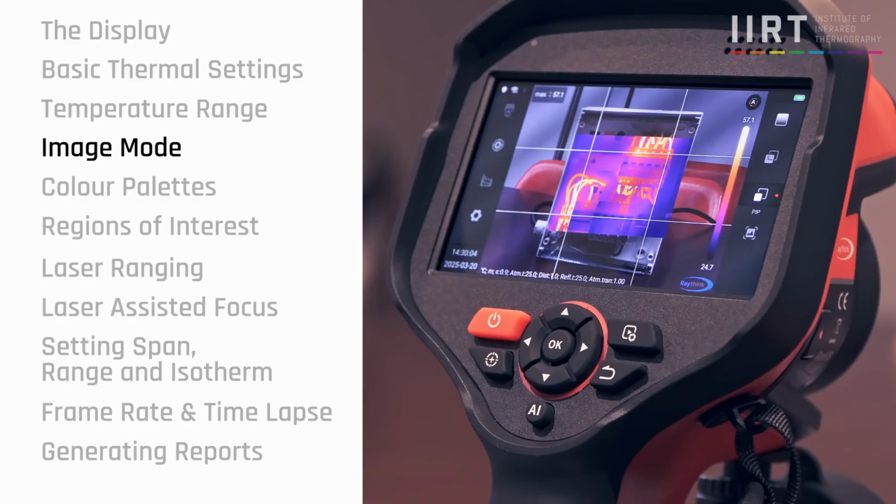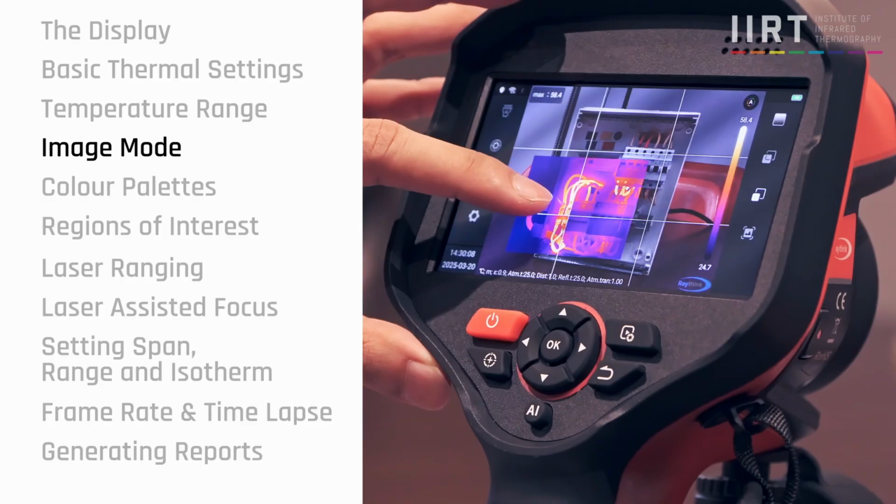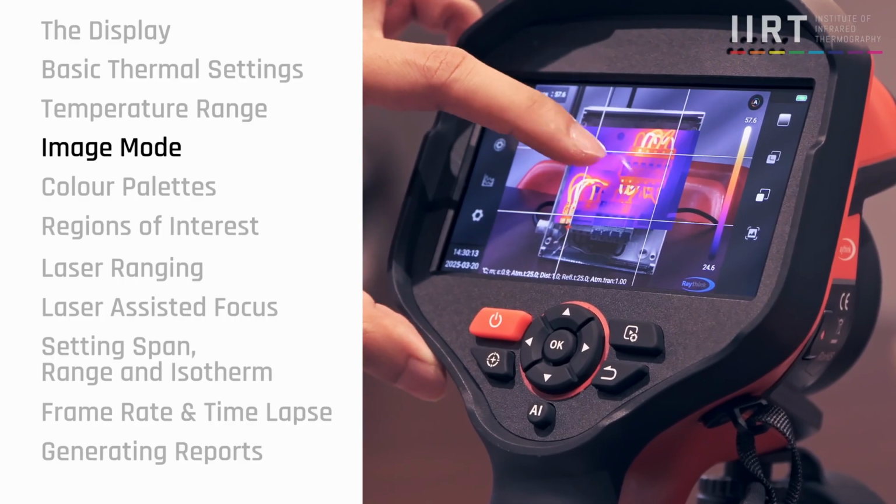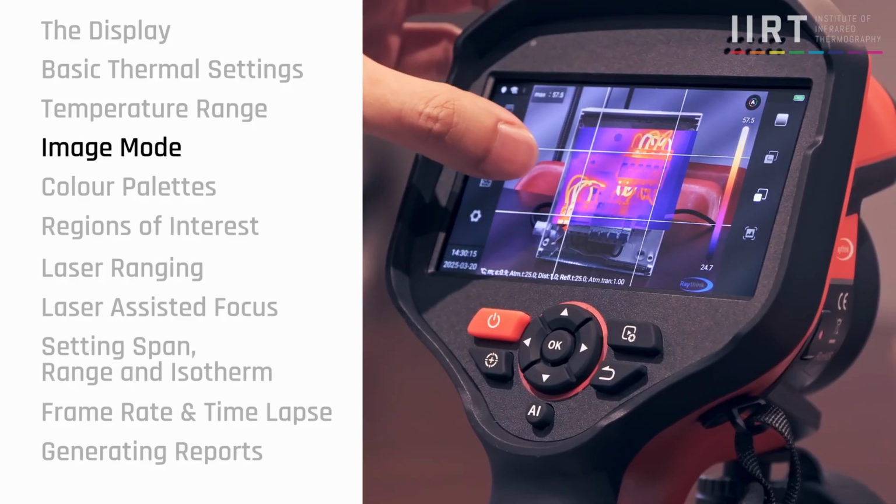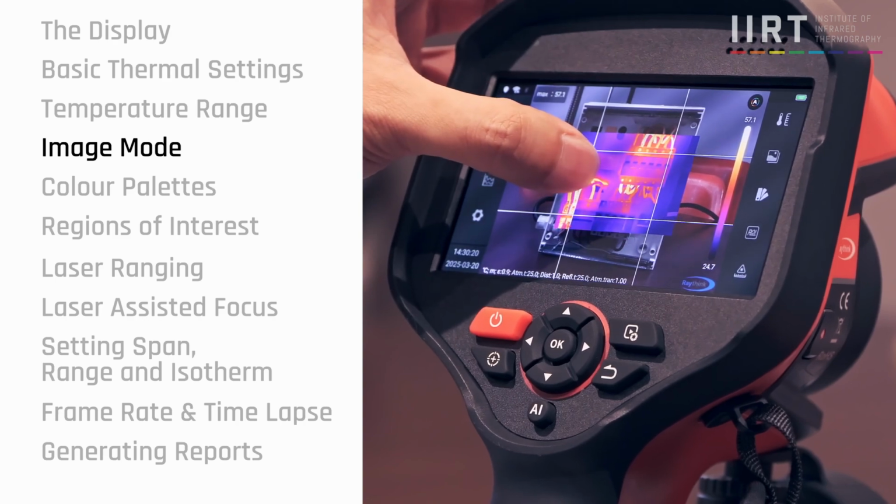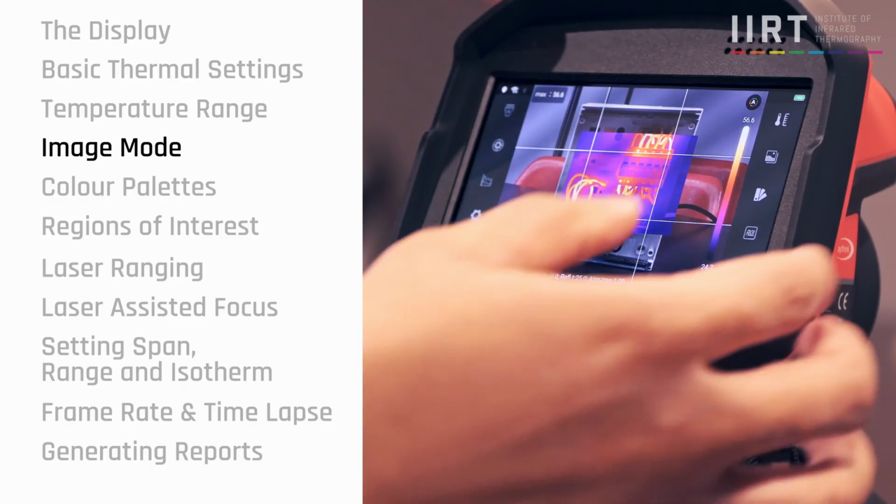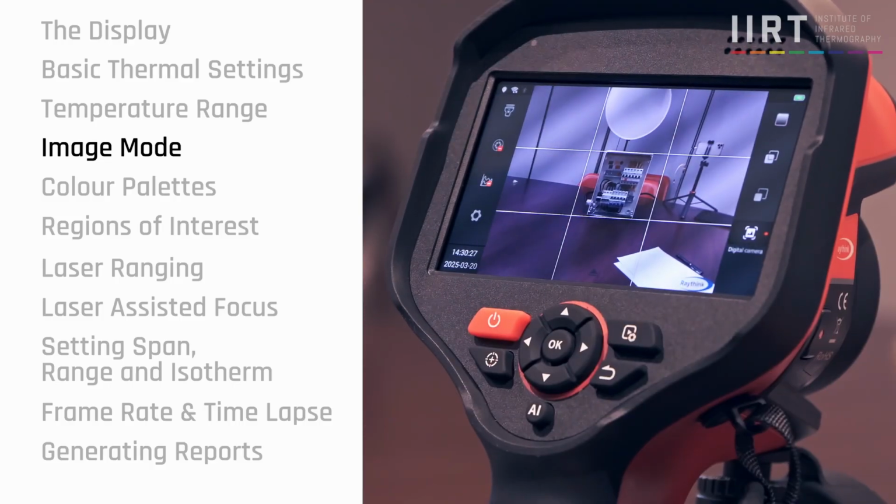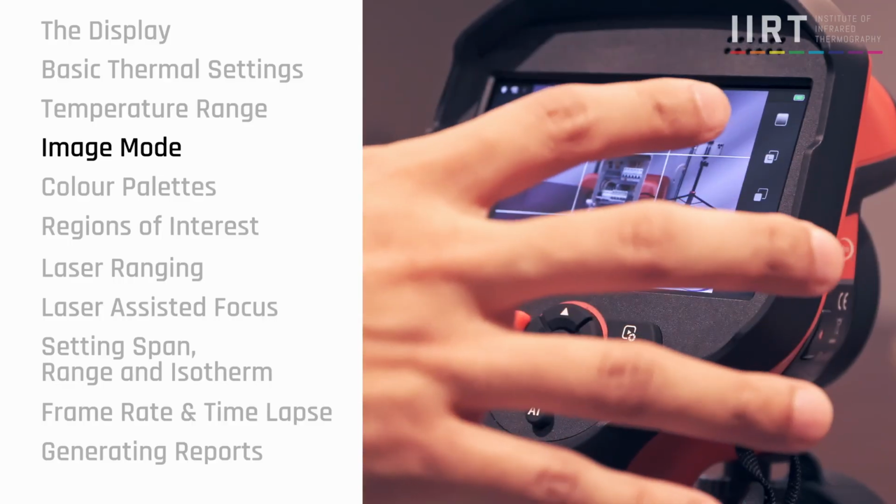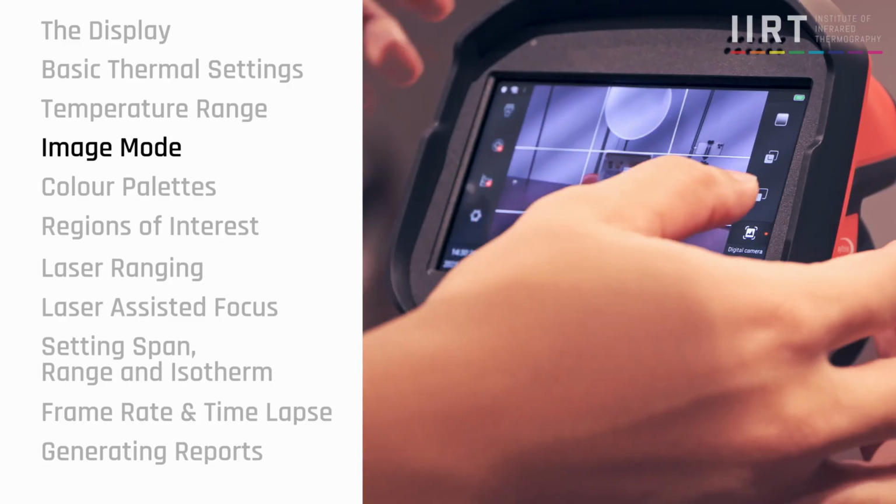One of the more attractive features is that we can move the picture-in-picture by just moving over here. Sometimes, based on the distance, we might need to move this so that it is all aligned. This is all very user-friendly. It also allows us to see the whole digital image. The digital image has a bigger resolution, hence it shows everything, a very wide angle.